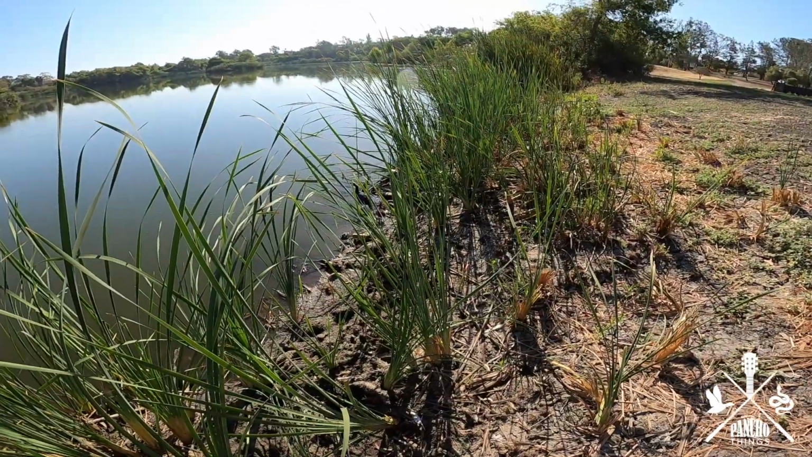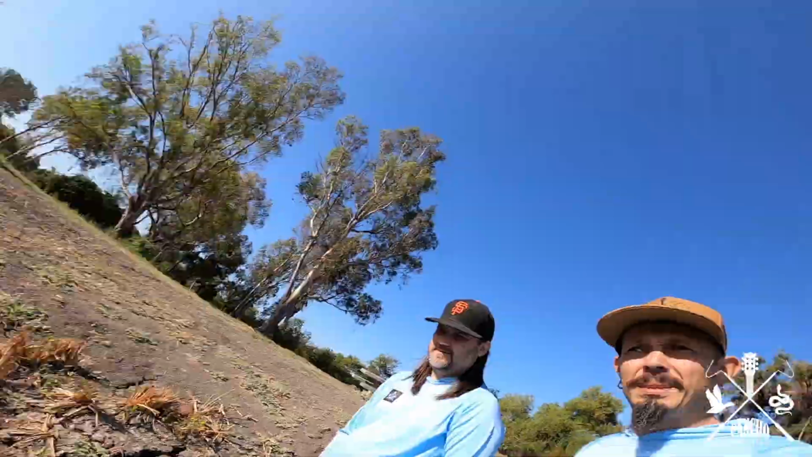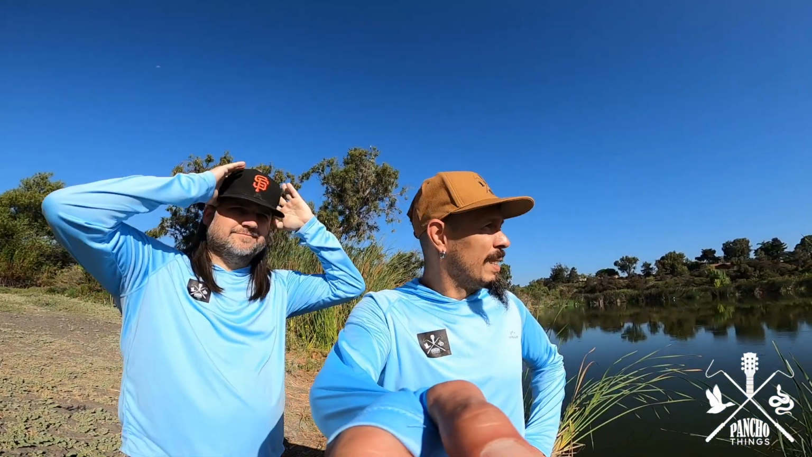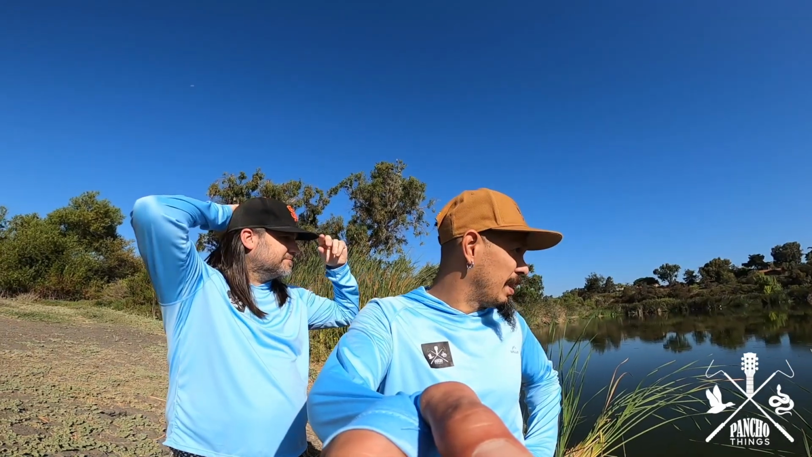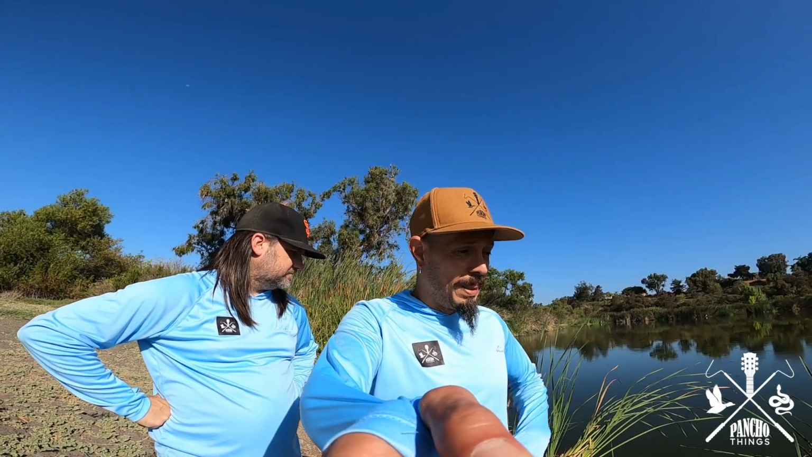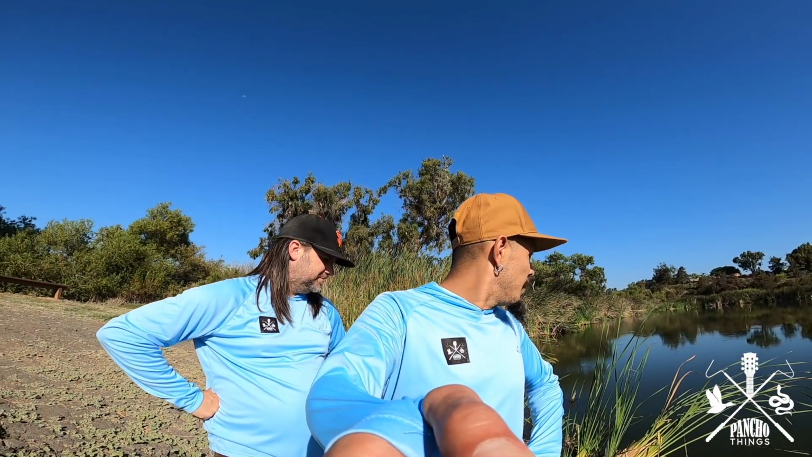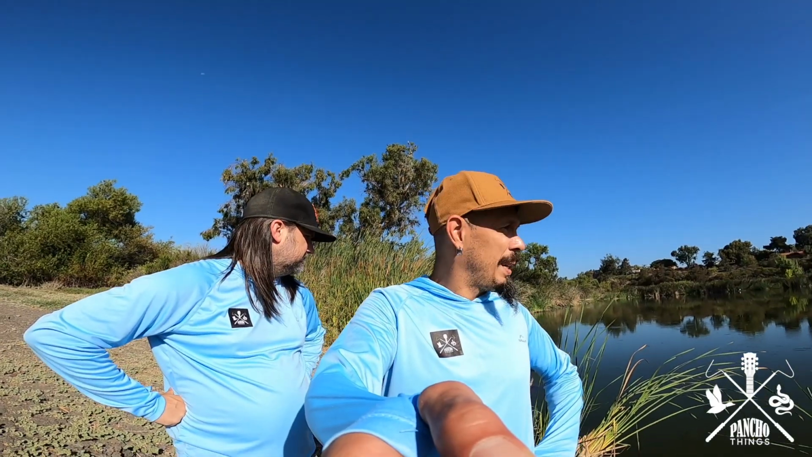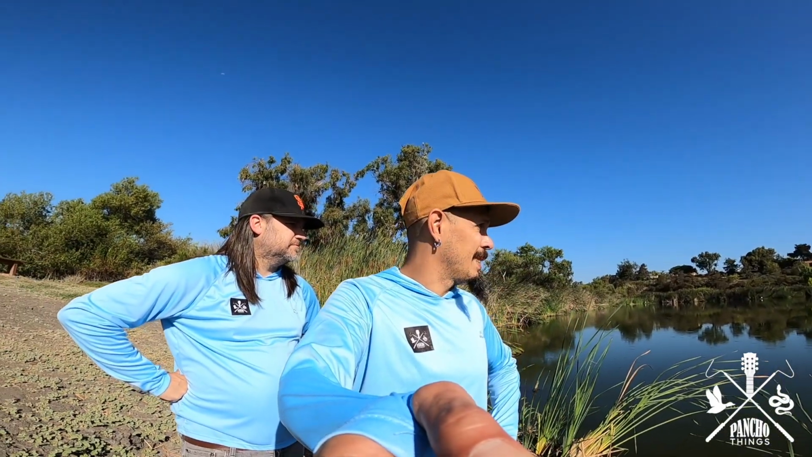We got a baby coot with mama coot. But yeah, this is spot number 3, and we got nothing to show for it. These are what they call mosquito fish, and as I said, there's millions of them, smaller than a guppy. You would imagine that you'd see something bigger breaking the surface trying to get to these guys, but there's no movement in this place. So all right, let's find another one.